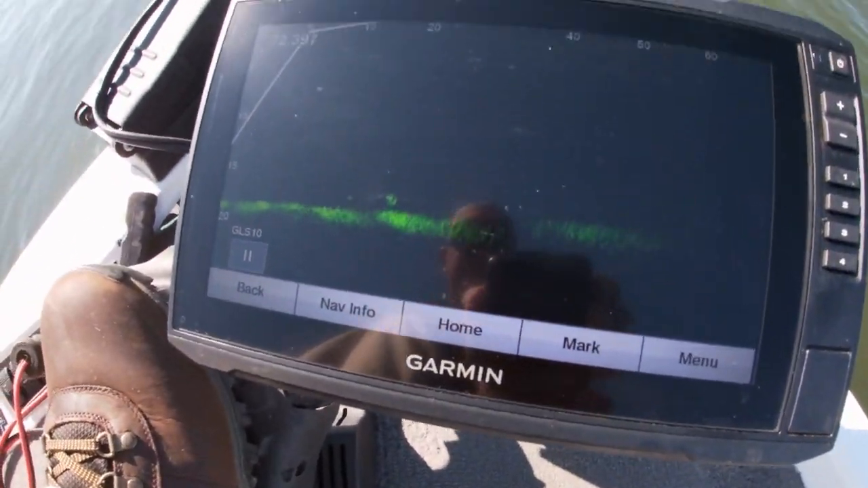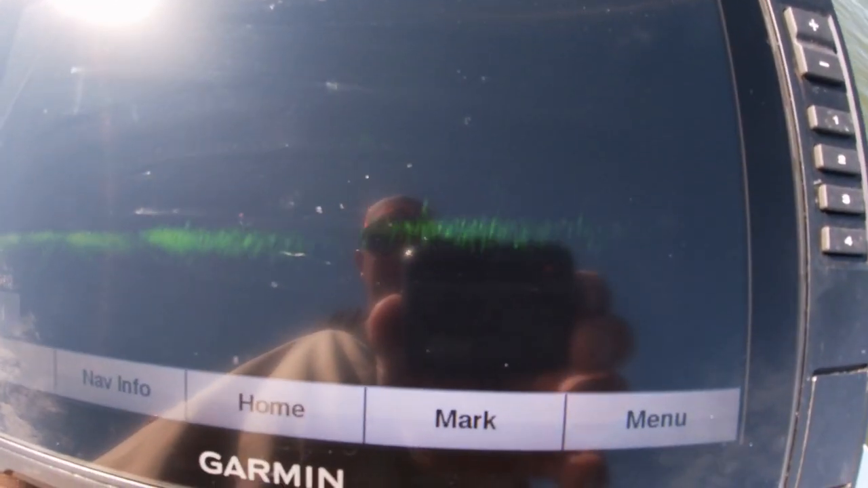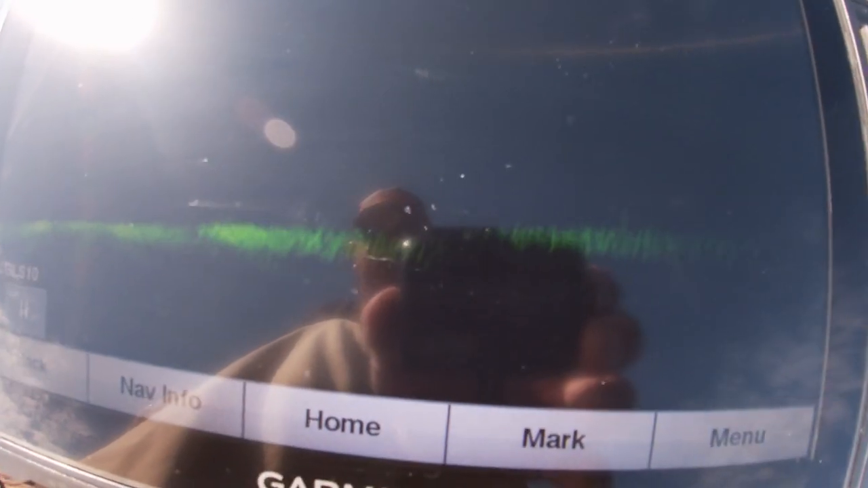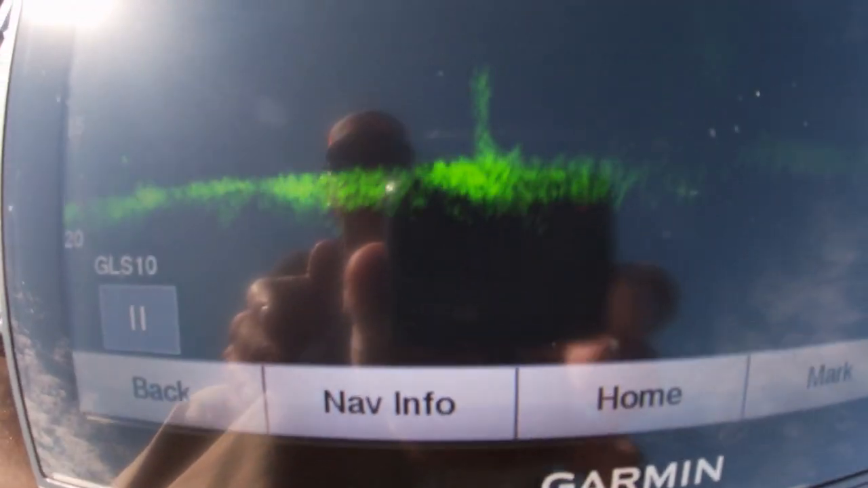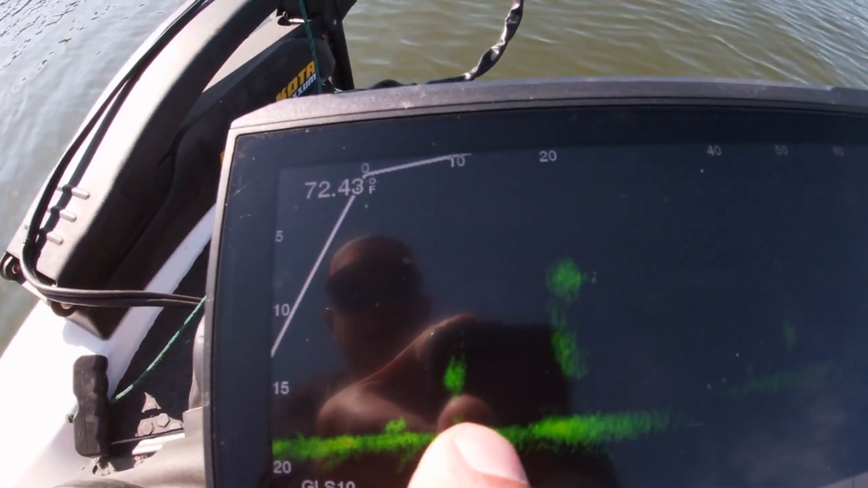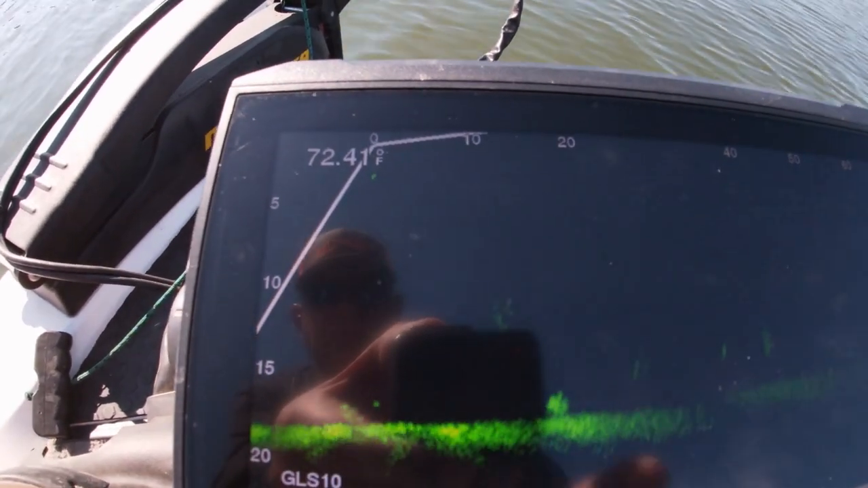And hopefully you can see this. And you notice, see those little signatures coming up in there? You know, that's possibly shad. So I'm gonna go in that direction. I'm gonna move the Livescope back and forth till I can determine whether that is, so you can see those shad. So those are shad. And most of the time you're looking, that really looks like something going all the way to the bottom there. Probably shad. See how shad will fool you sometimes.